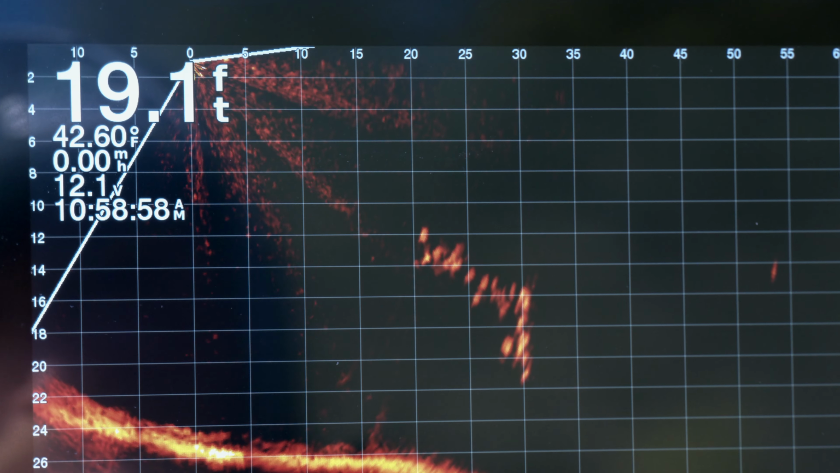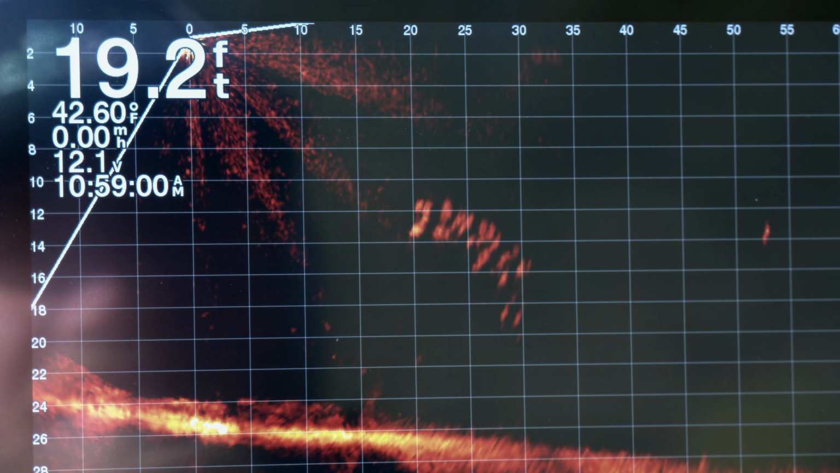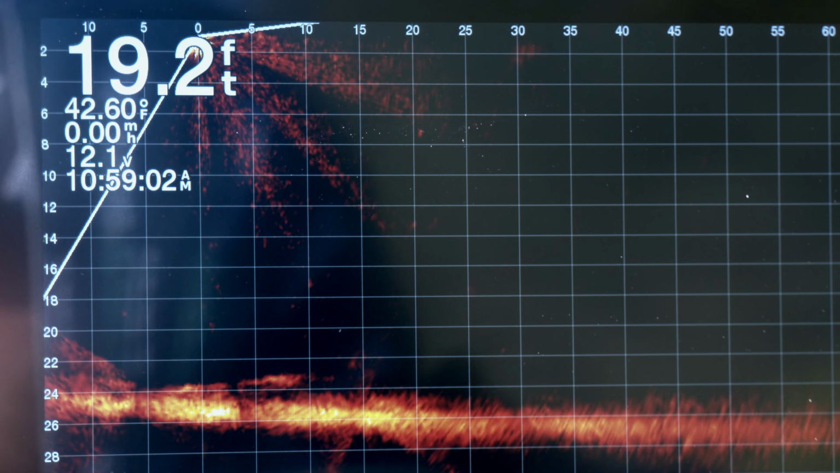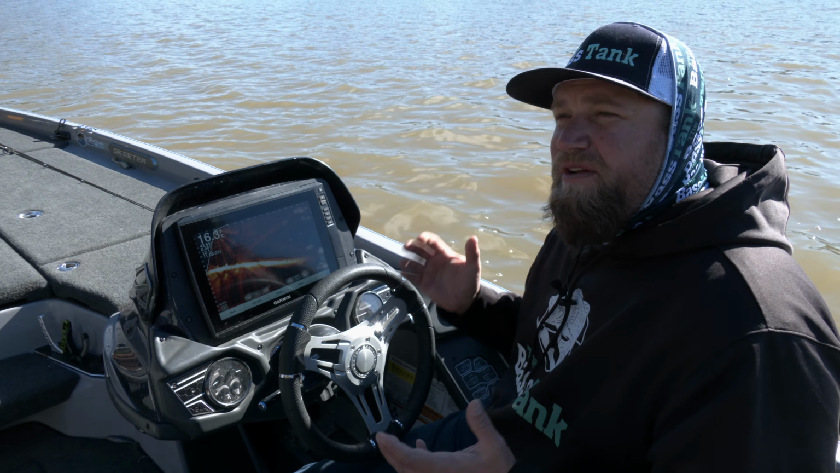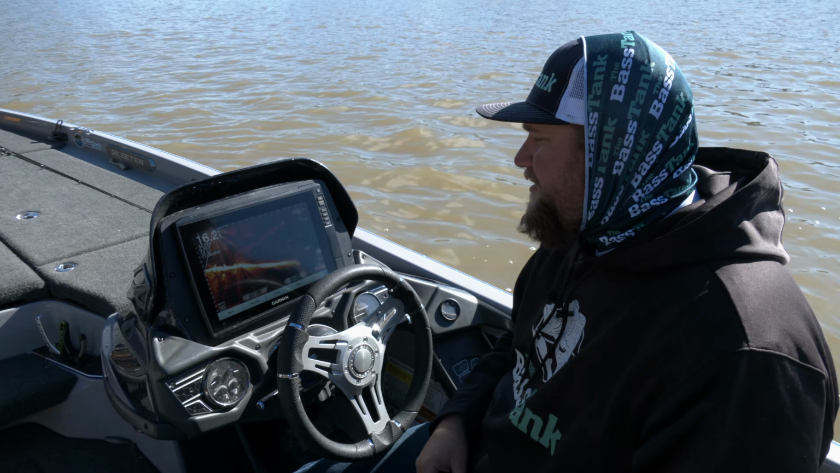They could be more like crappie, but the movement tells me that they're bass. Crappie don't move as much like that. So, a couple of the more advanced settings that you can play with.